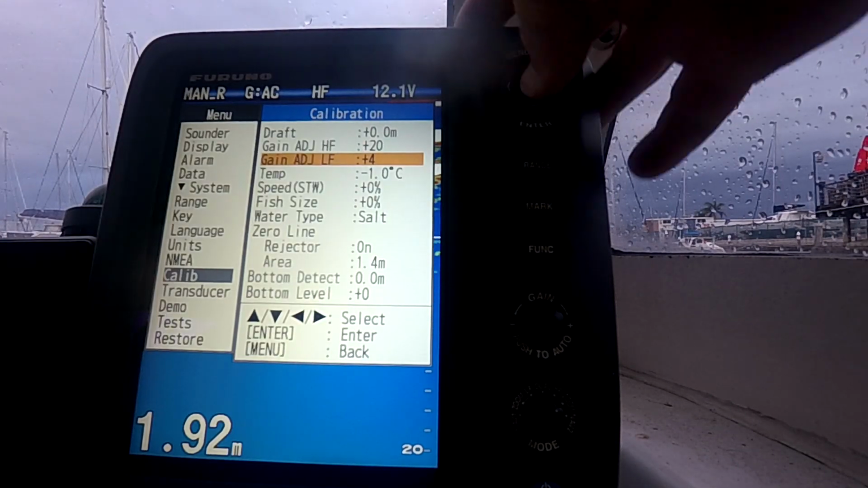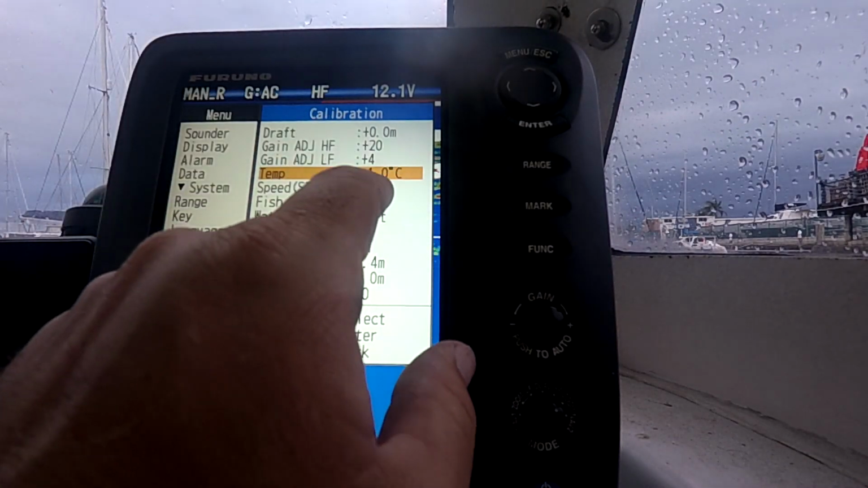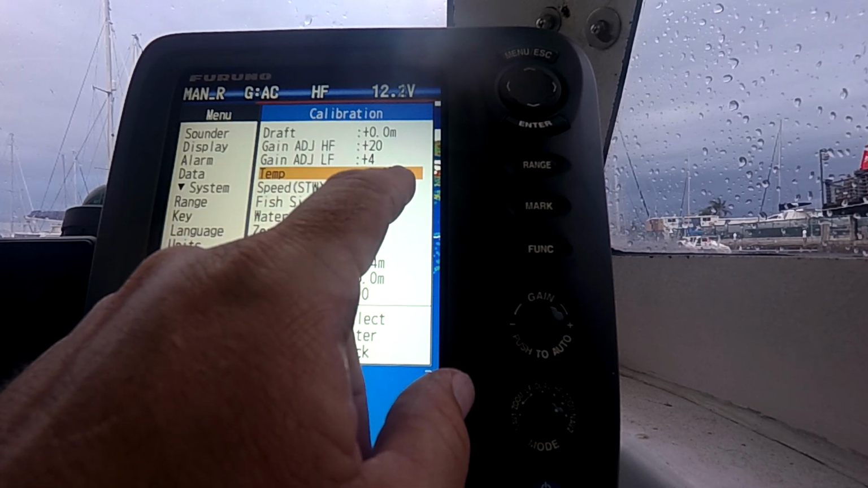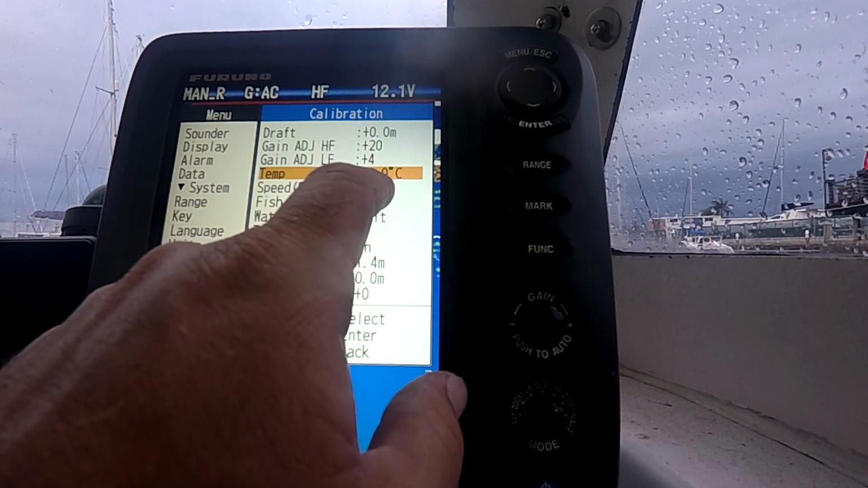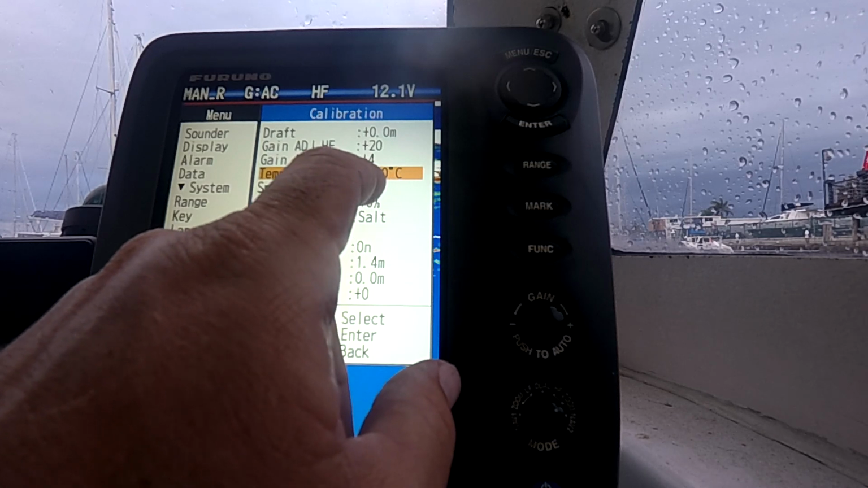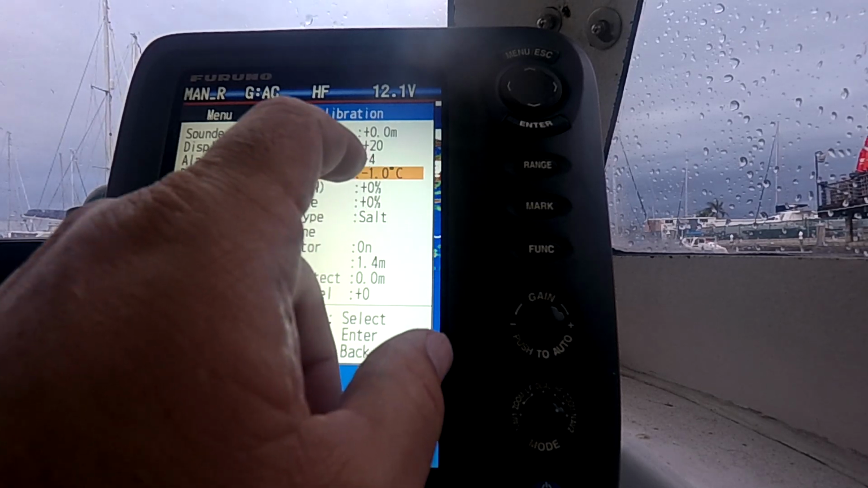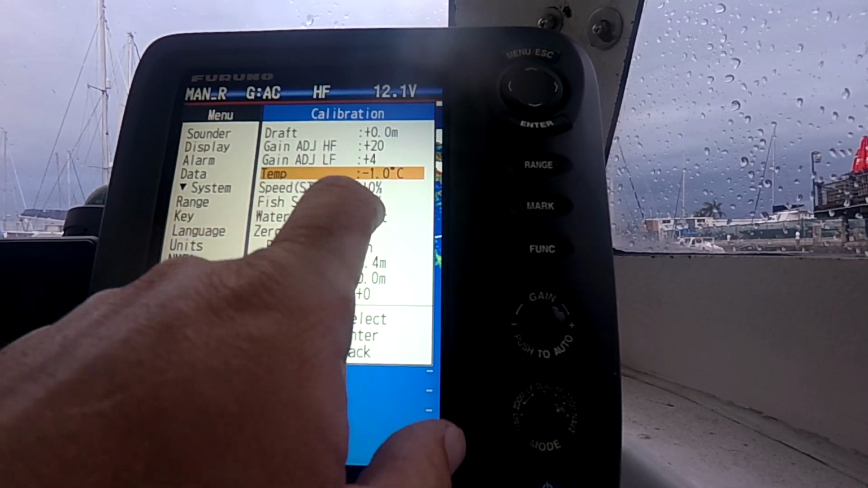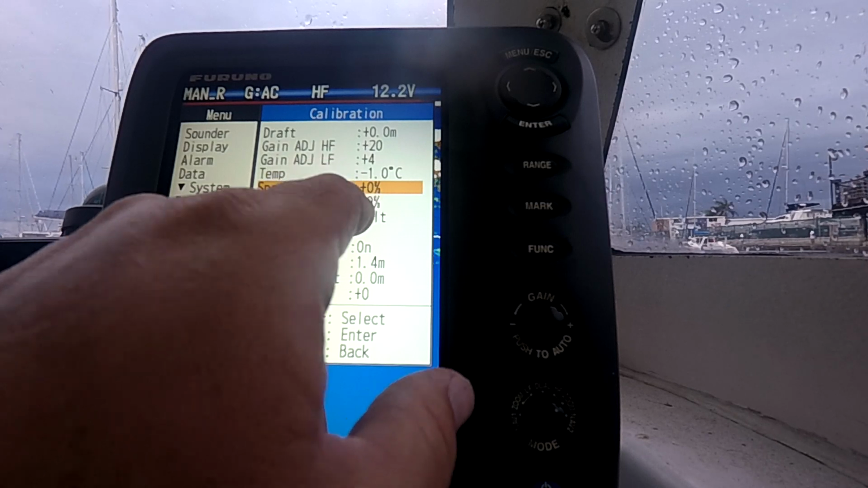So calib, and then my temp. With this new unit, I seem to be running a bit high, so I've just put it down to -1, just so you can match the fleet or match some other guy that you fish with all the time, or if you got a temperature probe you can dial it in, get it exact. So that's where you do that. Same with your speed. If you have the paddle wheel, you can calibrate it, get it right.